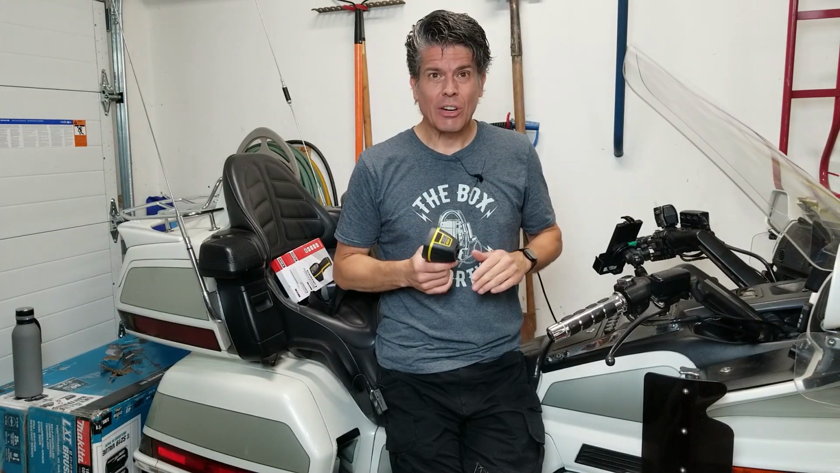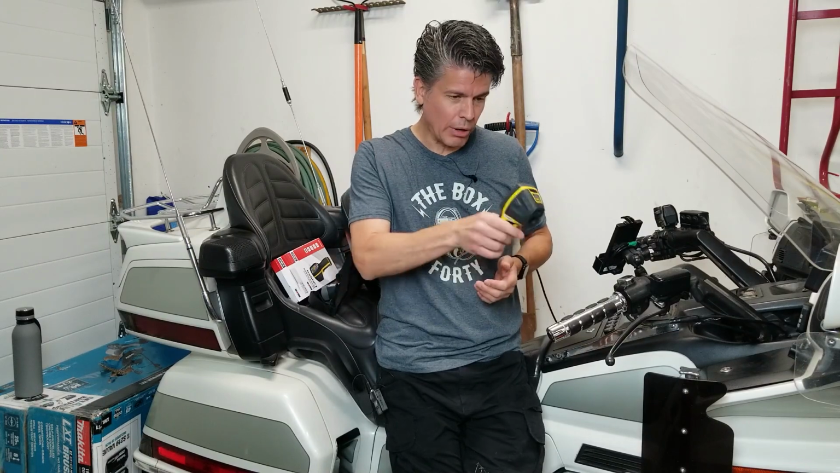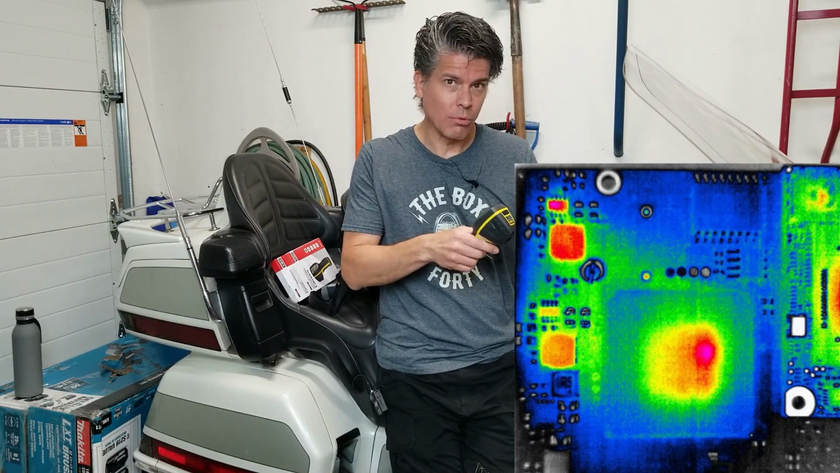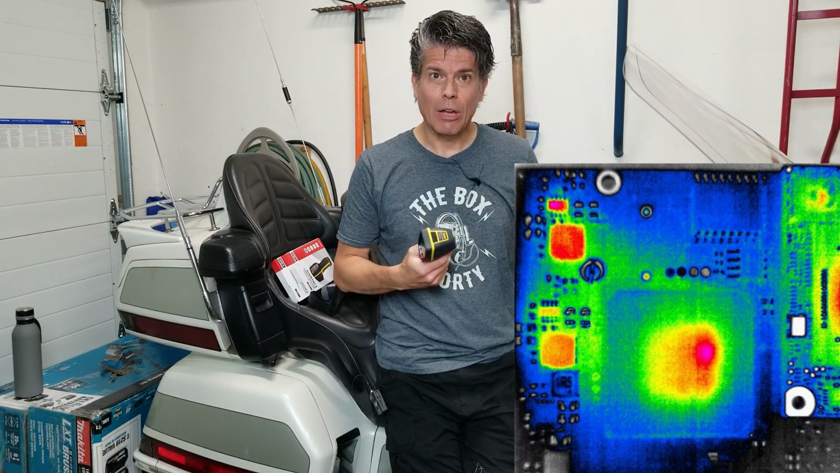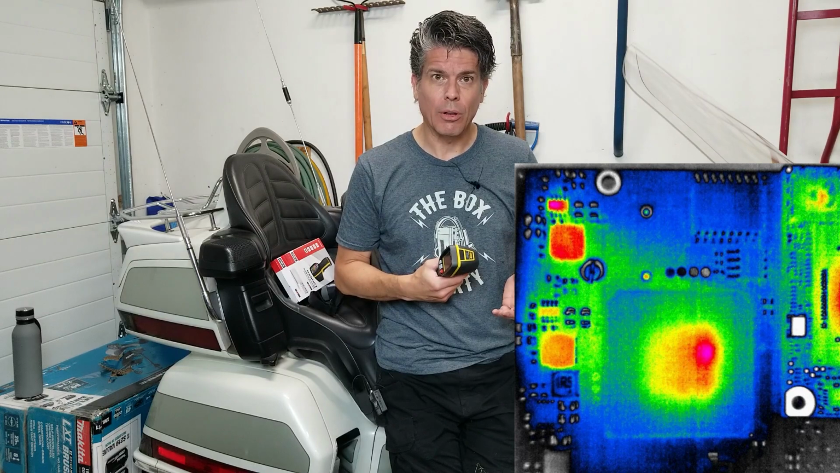Electronics generally shouldn't run hot. So if you point this at a circuit board and one of the chips or resistors or something is glowing yellow or red, you know you've got a problem with that individual component.